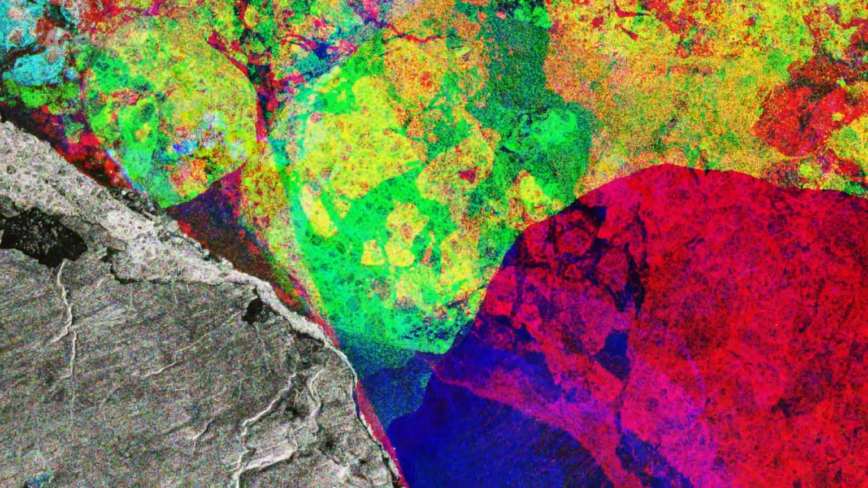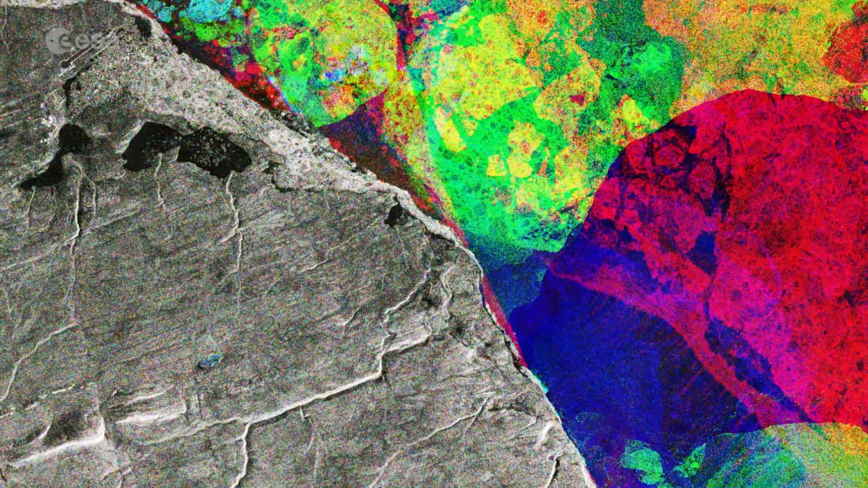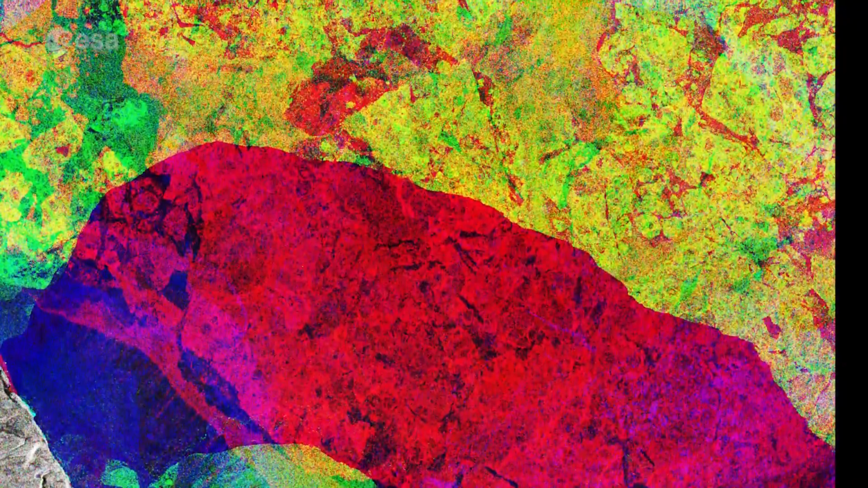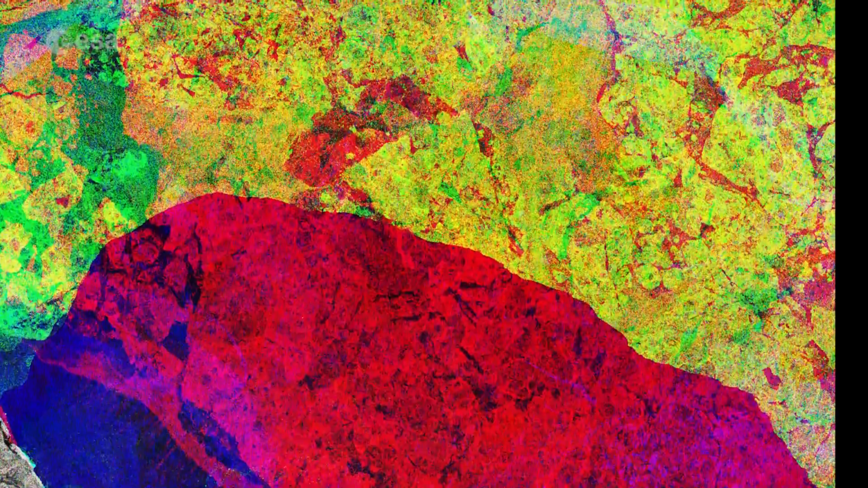Colors show changes between acquisitions, such as the movement of ice in the Lincoln Sea, while the static landmass is gray. The obvious distinction between the red and yellow depicts how the ice cover has changed over the 3 months.